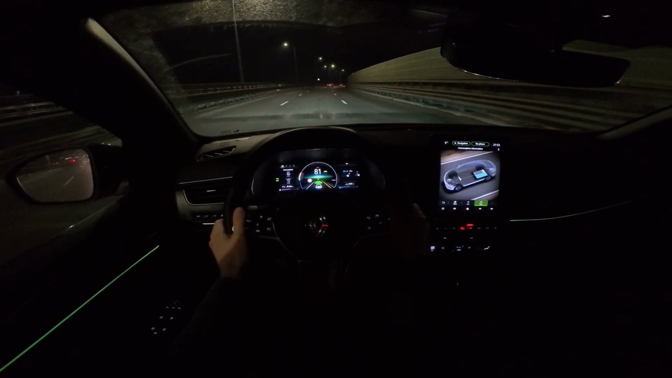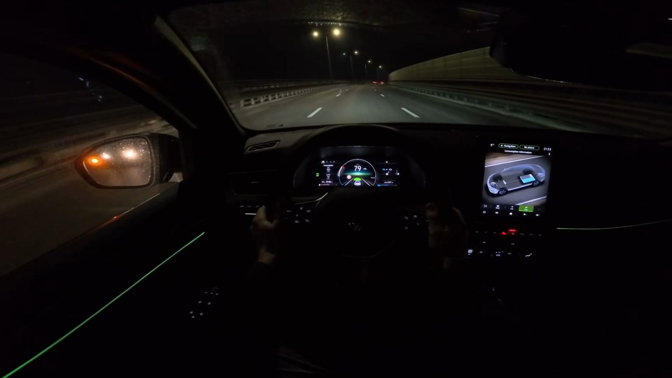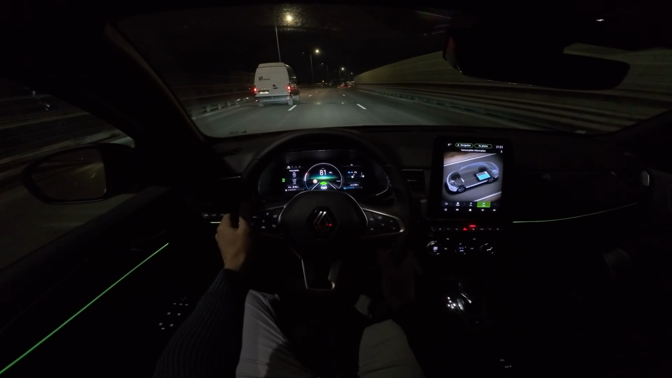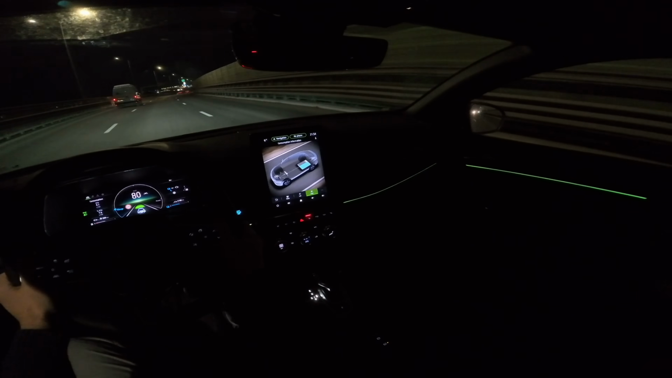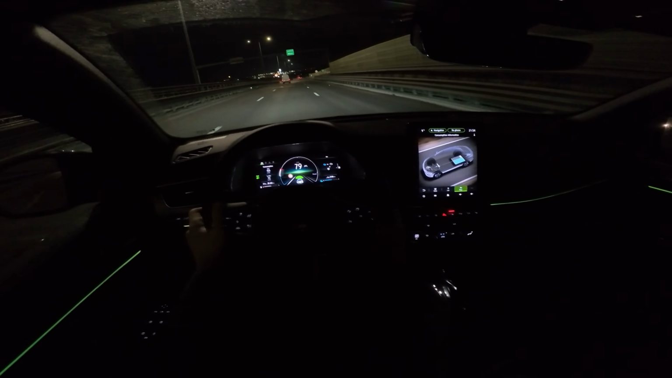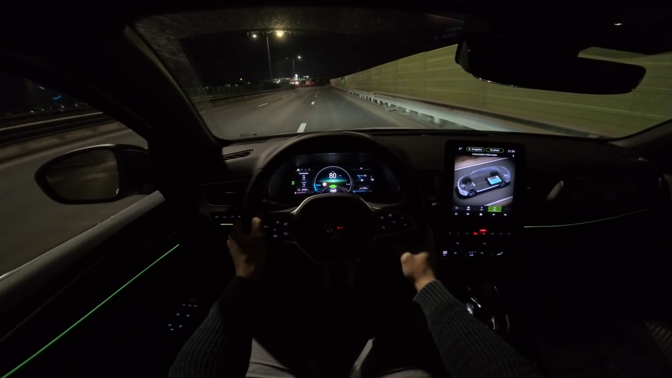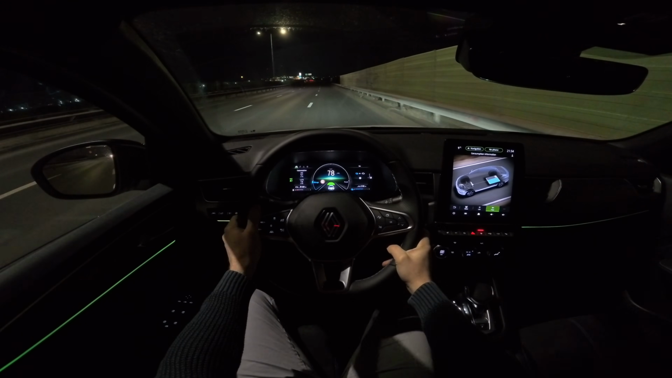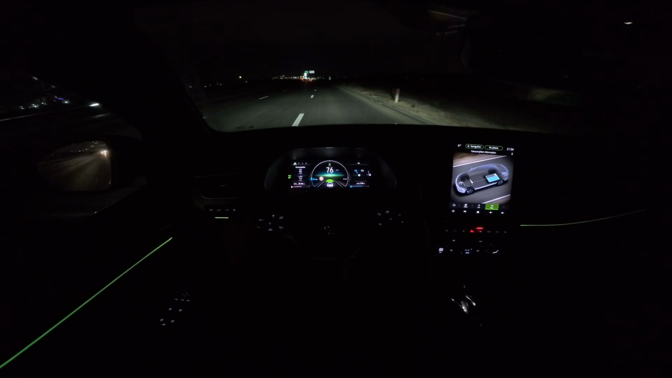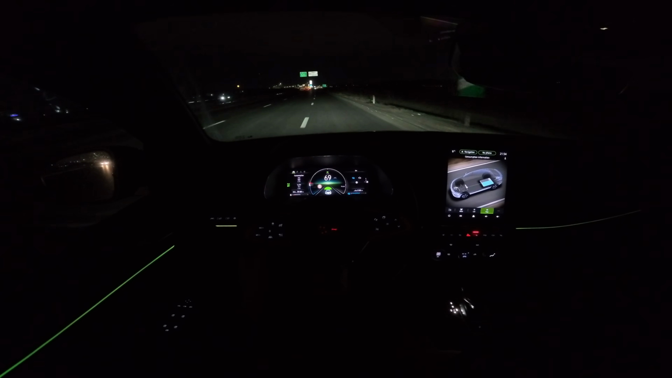Now the car also comes with lane assist, autopilot, and all those safety features. If you want to see them, check out the test drive video in the daytime, where I explain a little bit more, and you can find more information there. And here it's completely dark, so you can see the ambient light a little bit better.